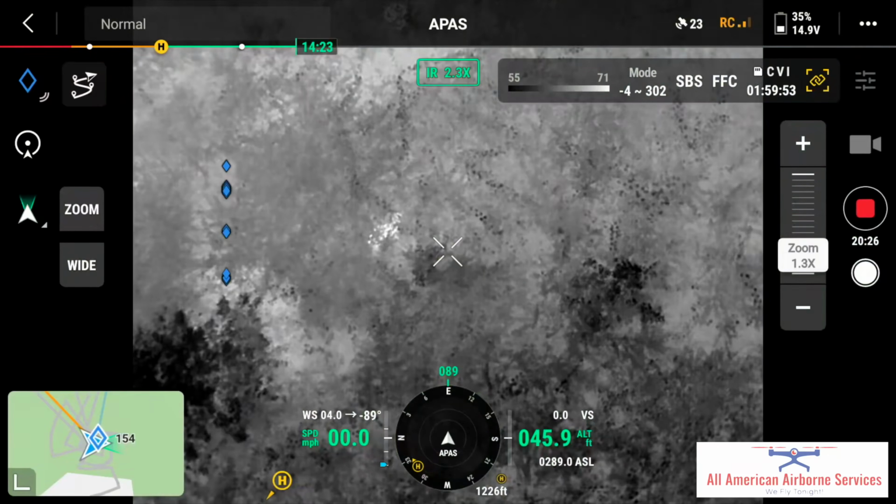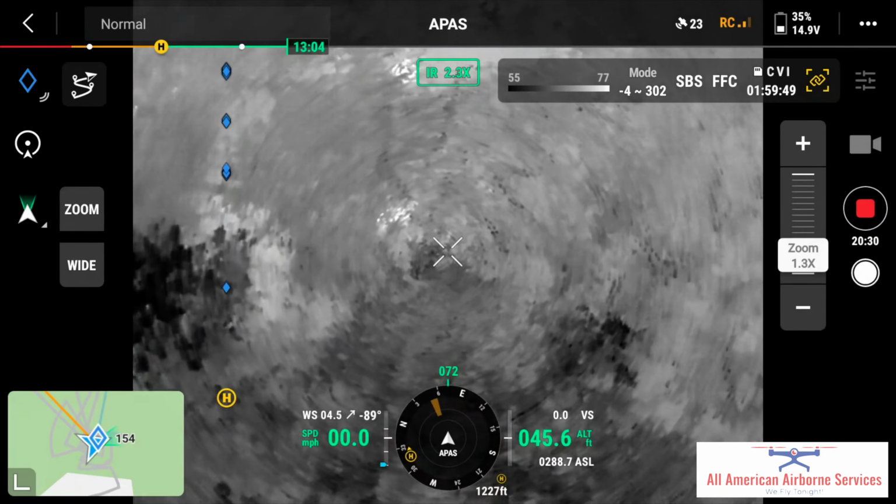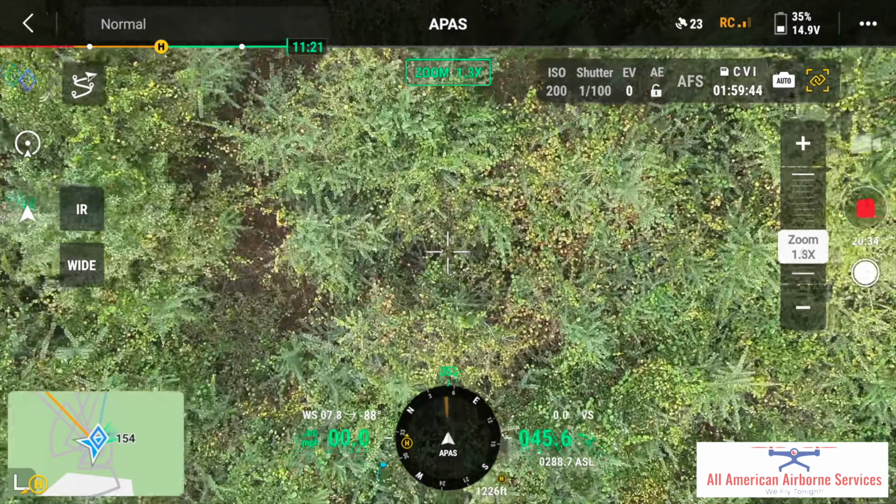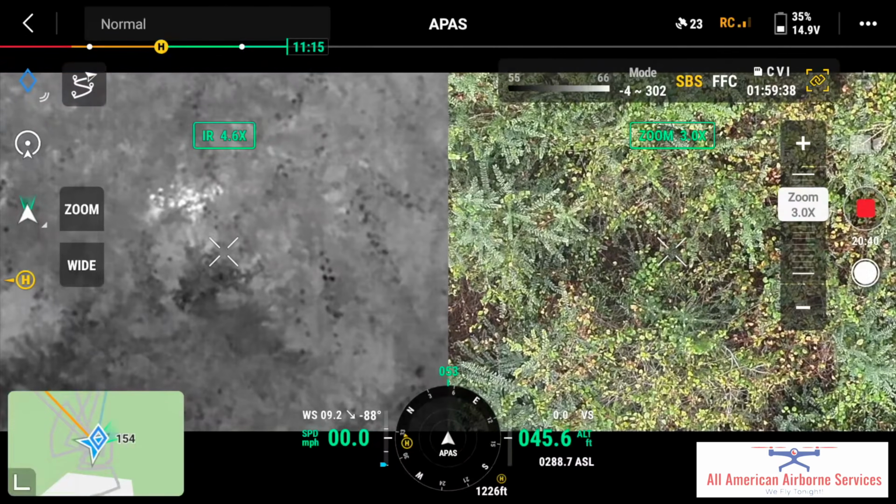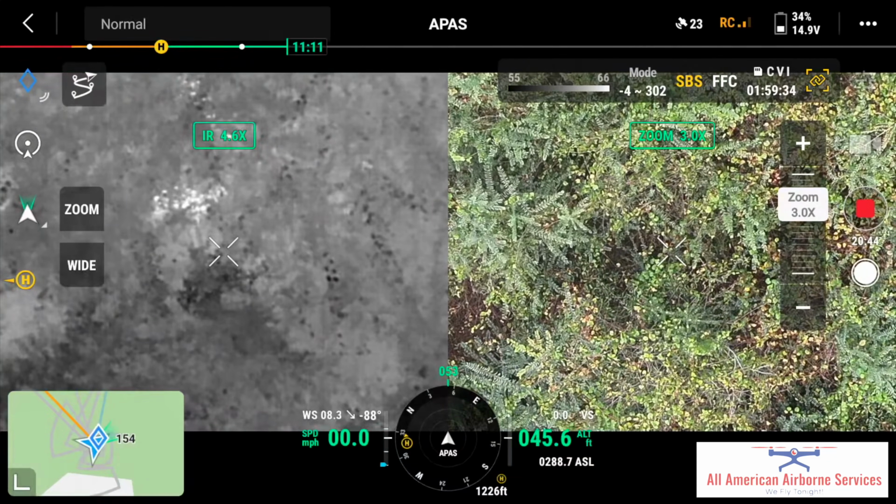We got TJ walking to the hot spot that we found. Looks like he's approaching it. Yay! Woo! Success, success, success.